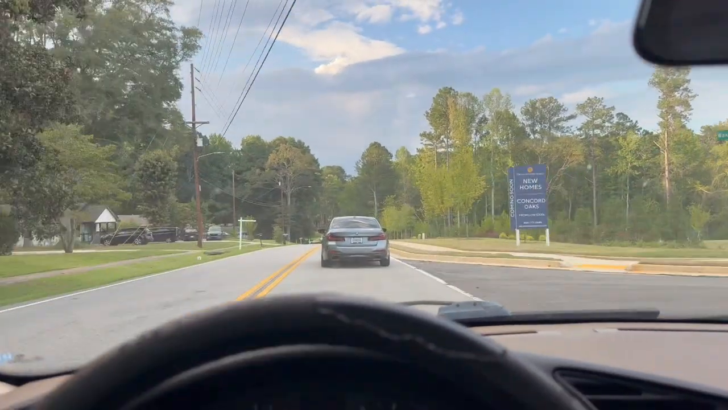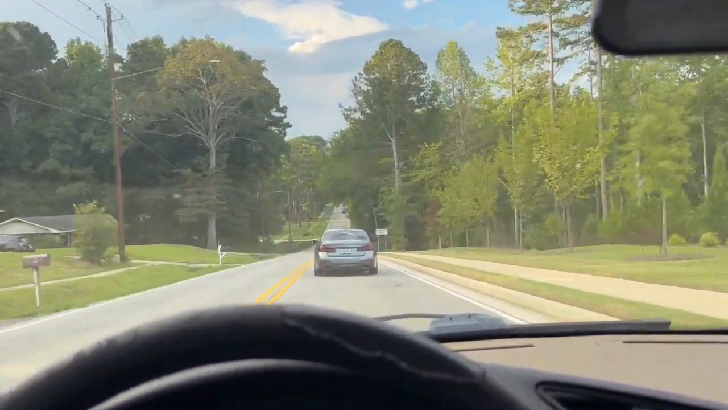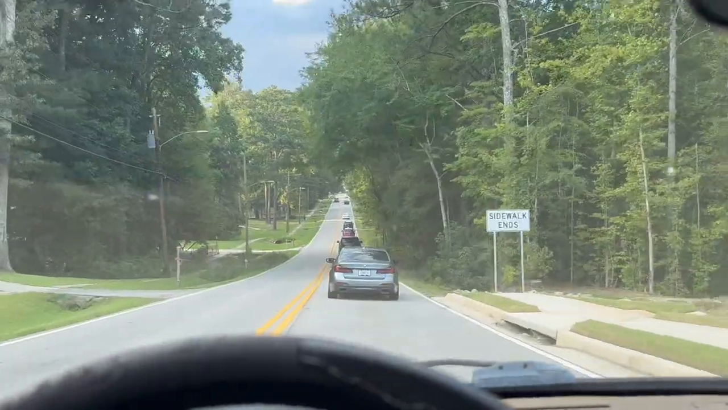This looks like a 4 series, or I think this is a 3 series or a 5 series. This is turbo. Oh my god. You hear that?